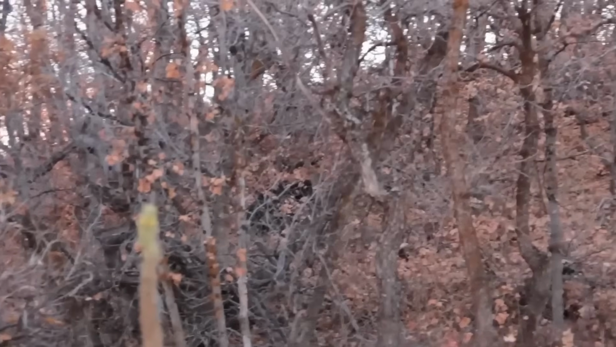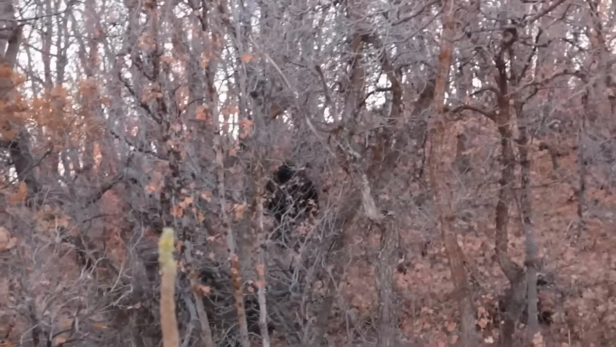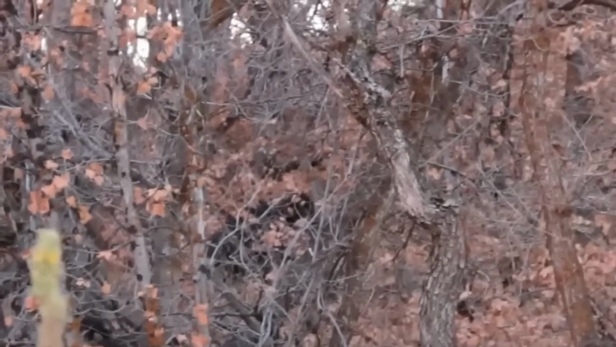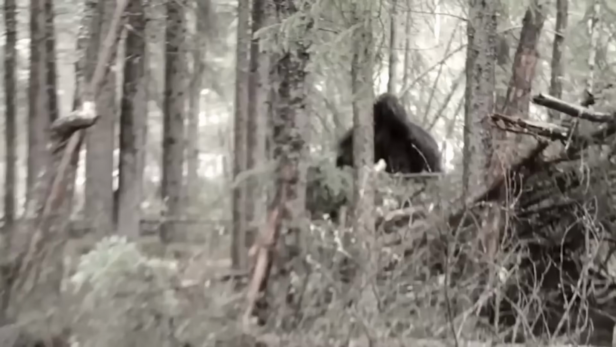At first, they took it as a bear, but it was all until the dark creature stood up. With its dark body and giant features, it looked right at them and tried to get close. Fortunately, they both managed to escape, leaving their tent and everything behind. Many speculated it to be a huge bear, but according to those guys, it was an actual Bigfoot.